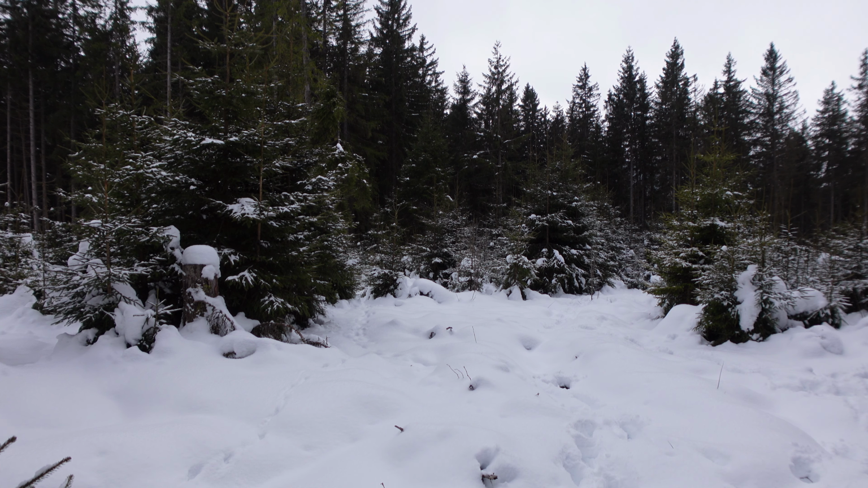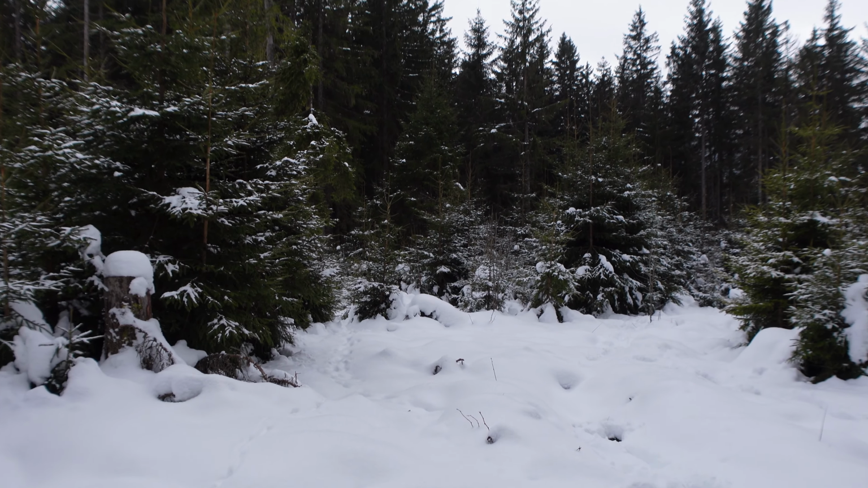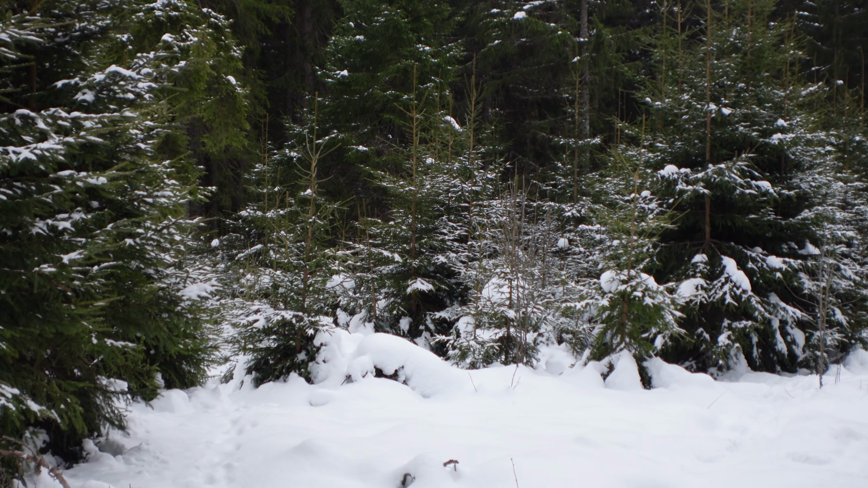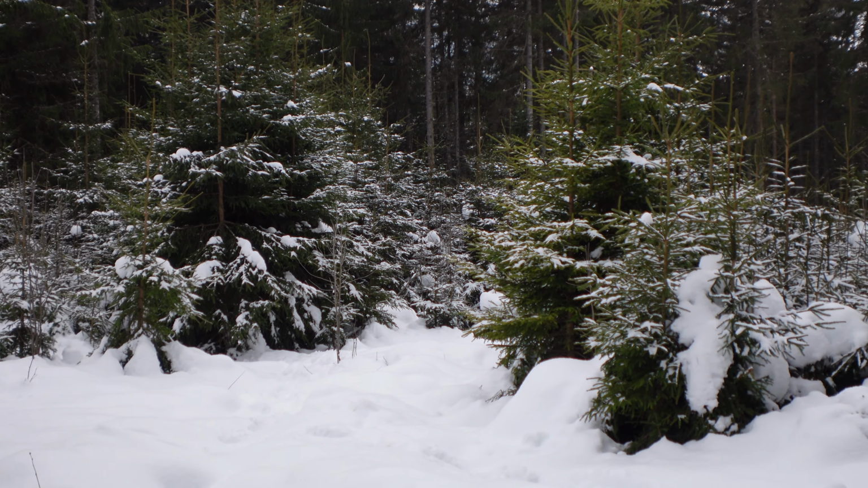Now here, in case we have Manuel somewhere behind the trees in the first row. Maybe you can see him. I scan it a little bit with the camera and later with the thermal optic.